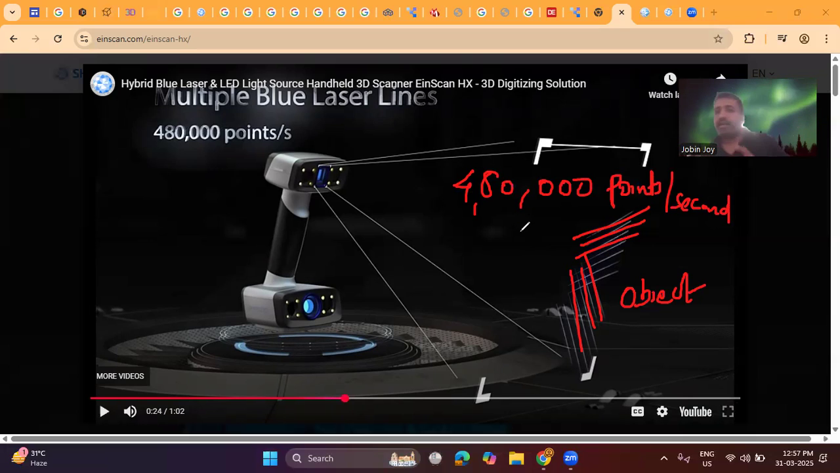So in 1 second, the scanner will scan 480,000 points of this particular object. That means this is a very fast scanning process. No need to spend hours; within a few minutes, we will get the digital version of the particular object. The scanner produces multiple blue laser lines so that the speed of scanning is very high during the scanning process.